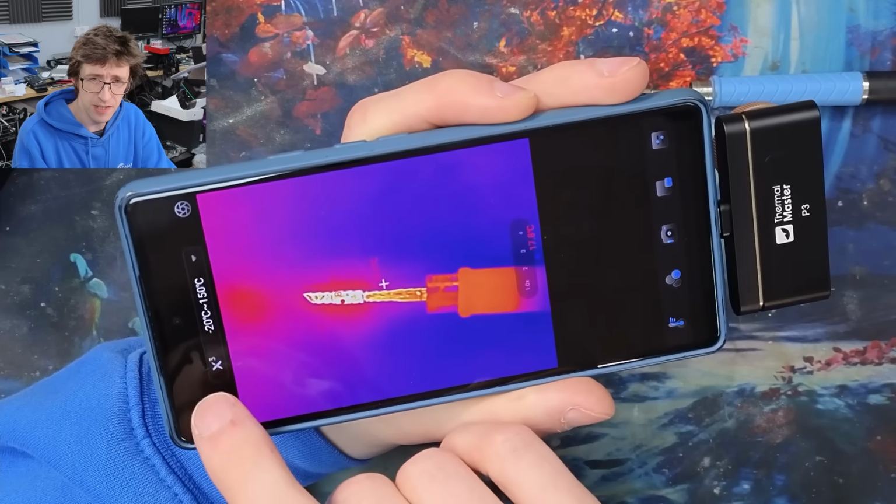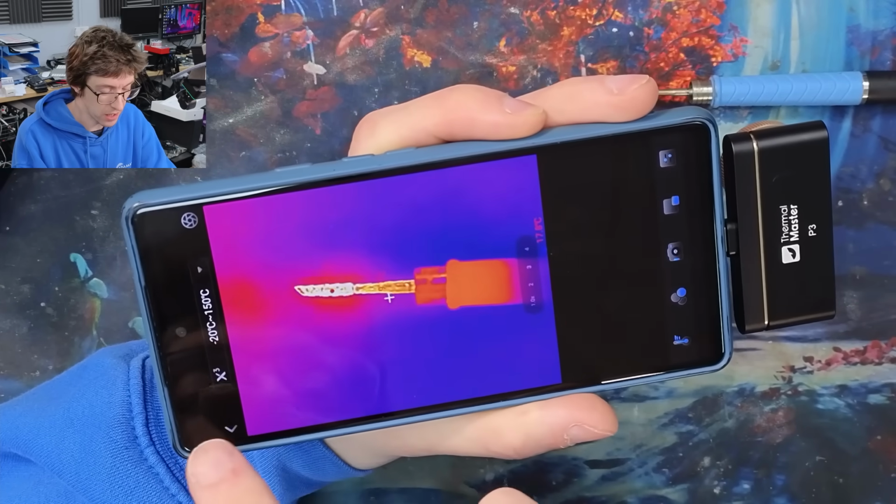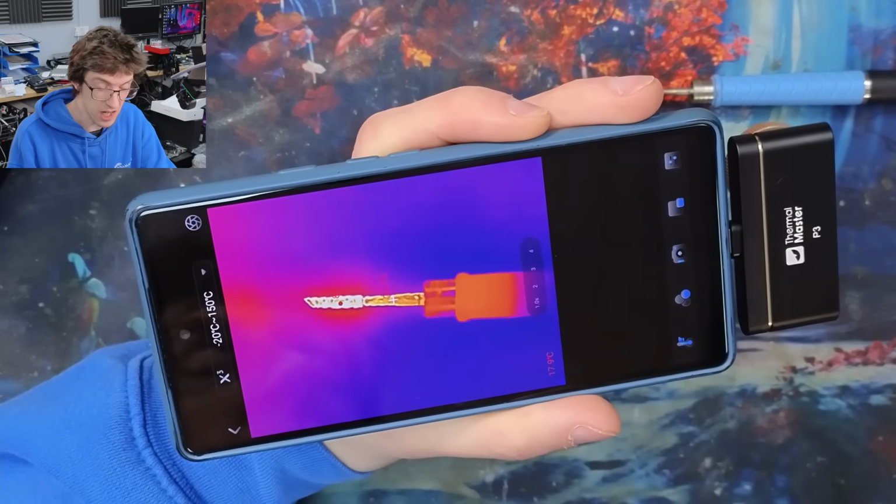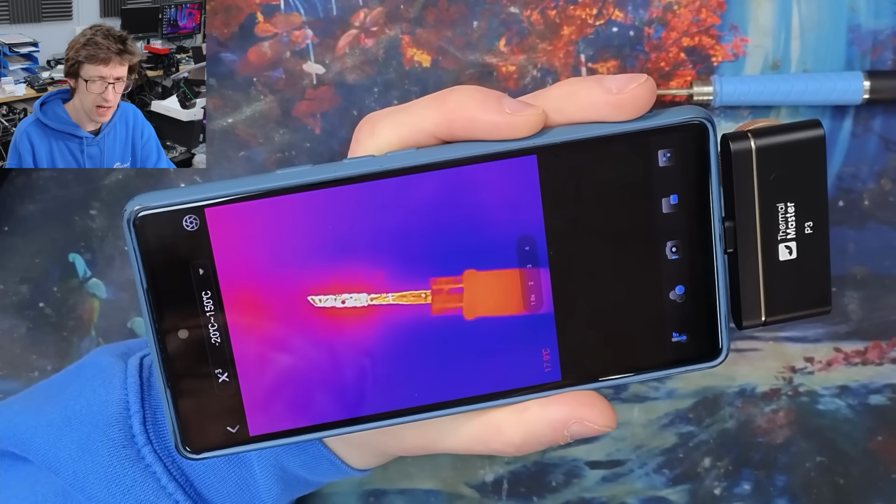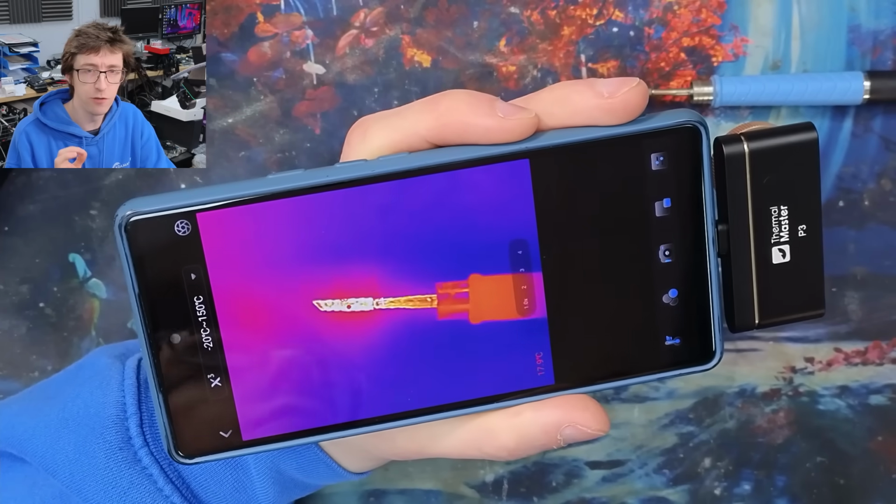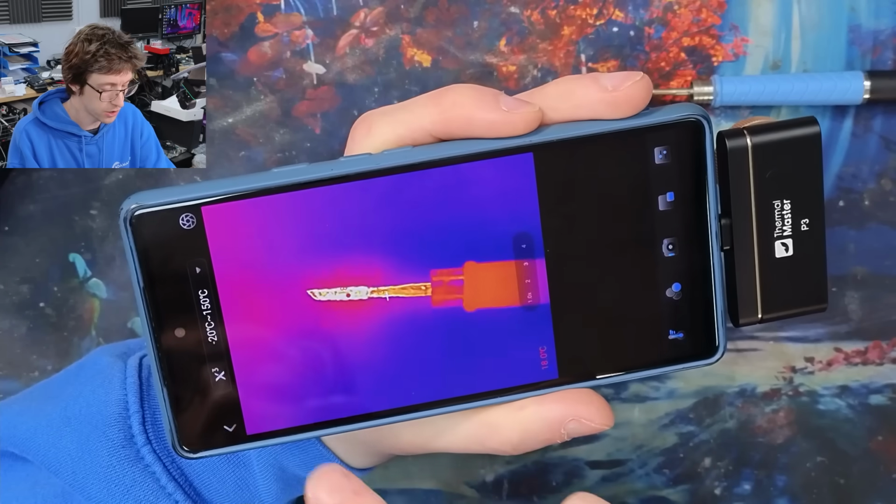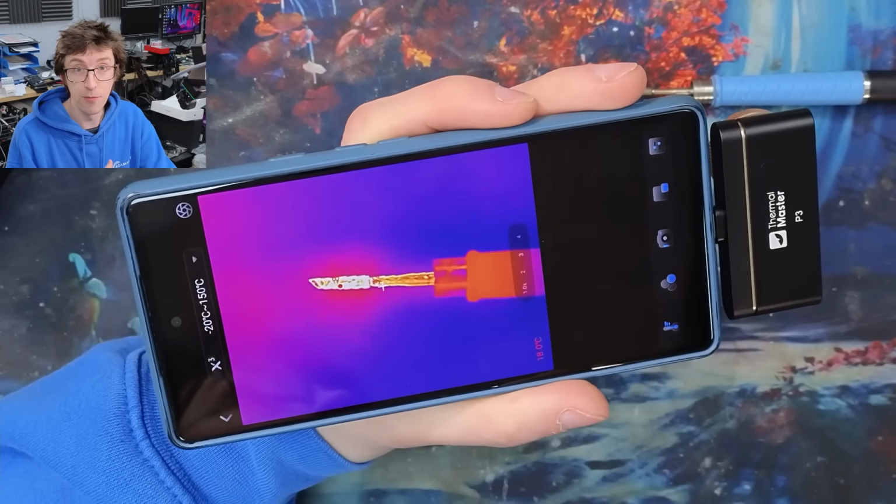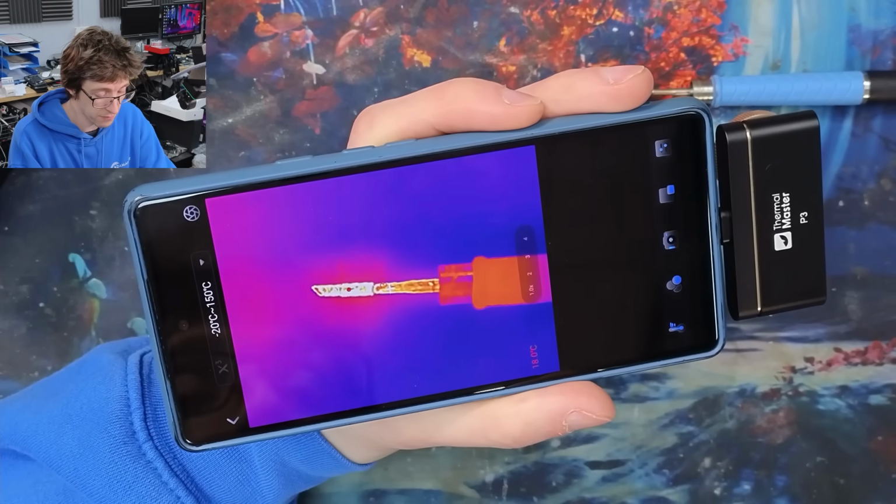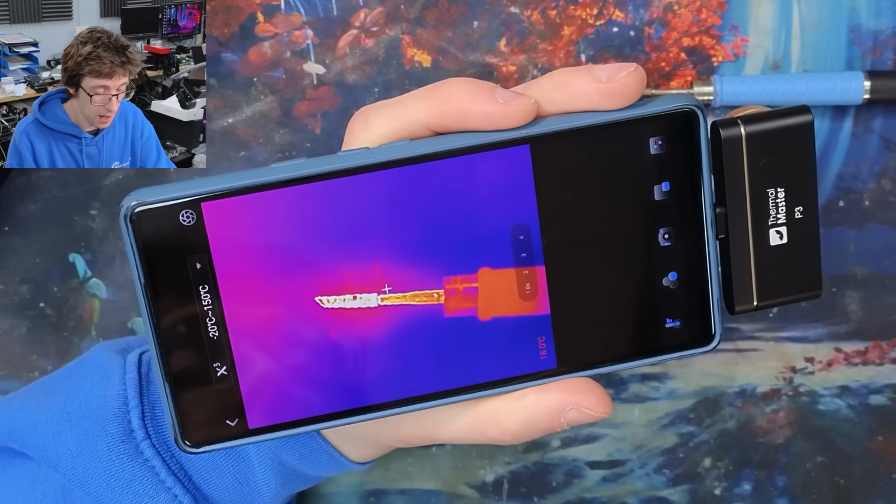This X3 button seems to be some kind of image enhancement, which does remove some of the sort of fringing around the edges where it's upscaling the picture. However, in some examples, which I'll show you in a minute, I found that it did add a huge amount of noise to the image. So you may find it helpful or unhelpful depending on the situation, but you can turn it on and off just at the tap of a finger, so that's nice.